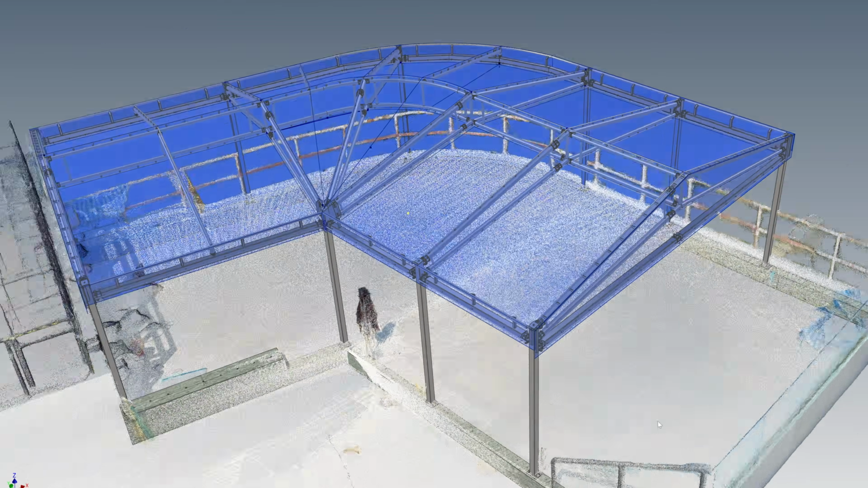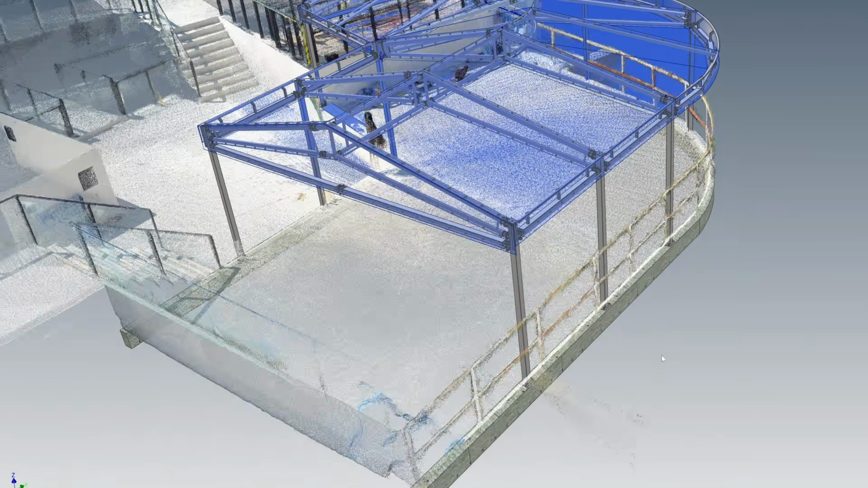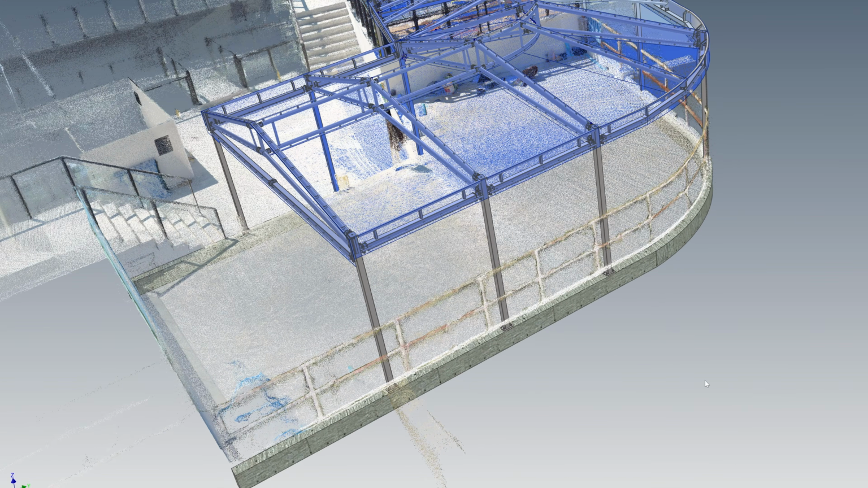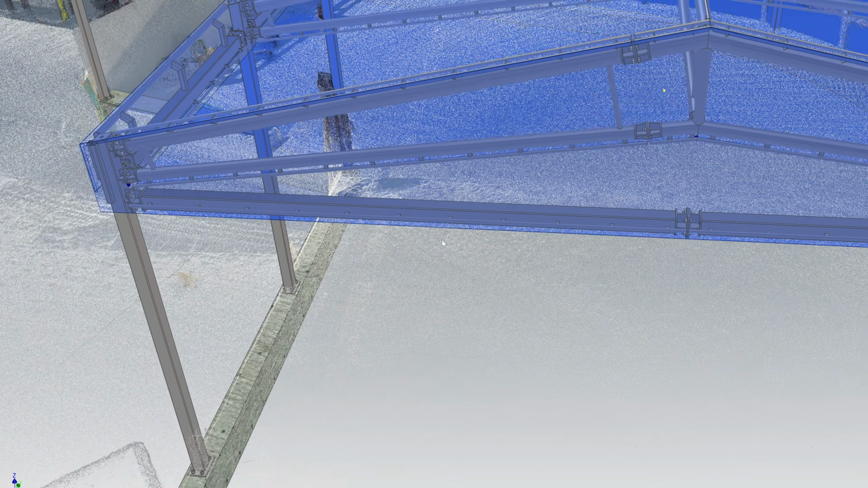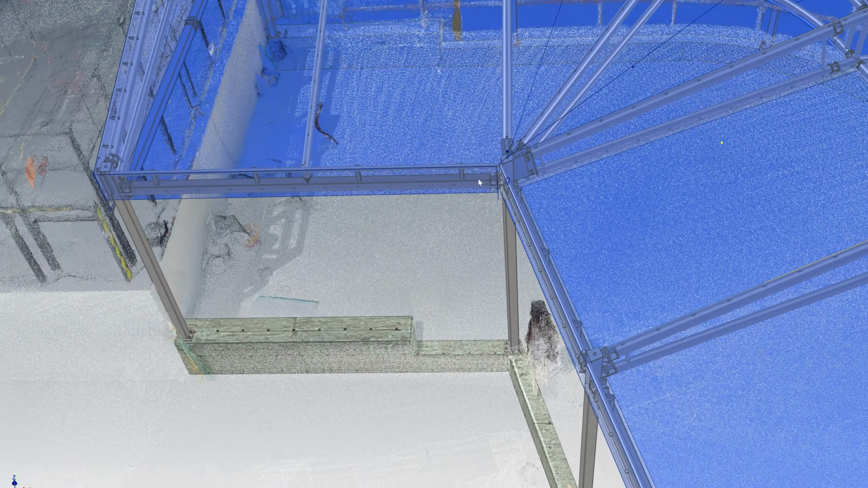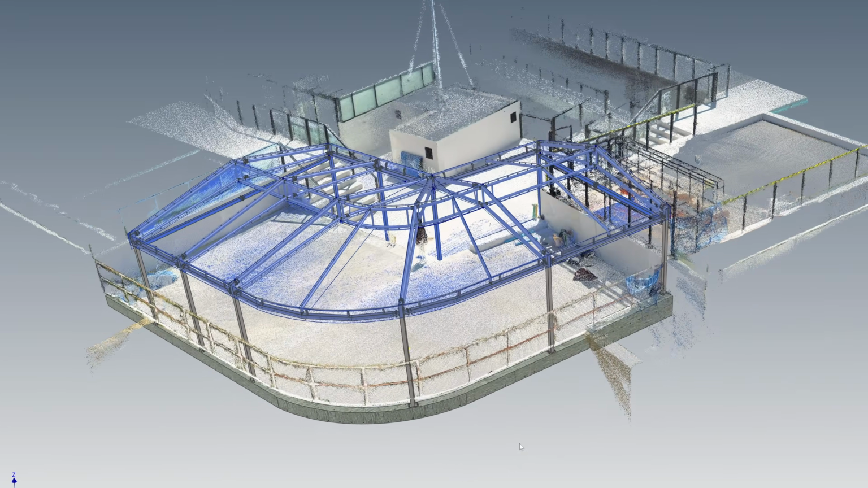The position of the base plate and the location of the fixing point is very critical for the prefabricated steel structure. As you can see here, all the steel structure components are prefab and they have to be erected on site. Okay, let's start with the 3D scanning.